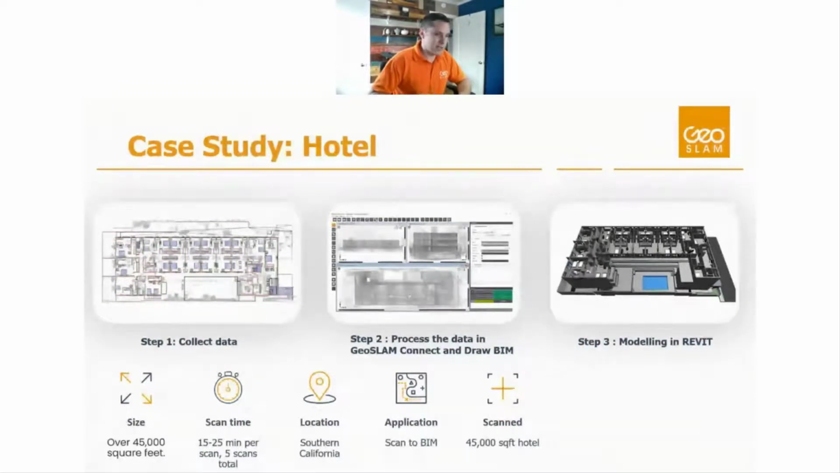Took me a couple hours to scan the project, maybe another couple hours to get the data all processed and into Revit, and then the actual modeling side was 2 or 3 days, if I'm remembering correctly. Unfortunately, can't really save a lot of time in modeling. The Draw BIM package does help speed up that process, but that is still largely a manual process.